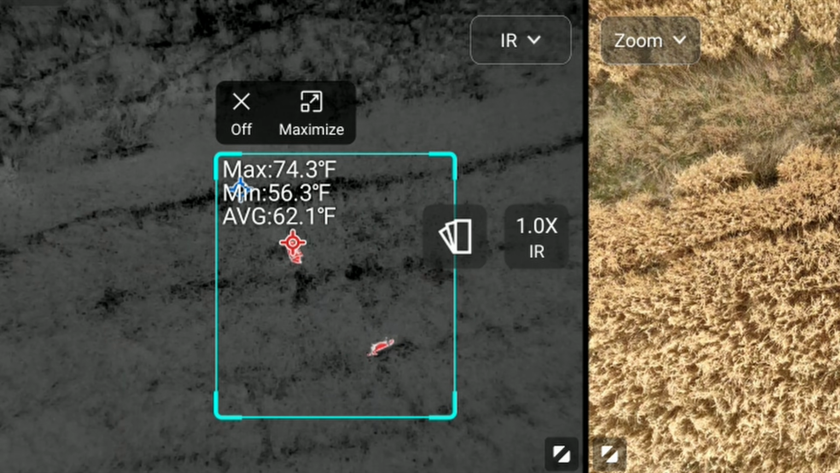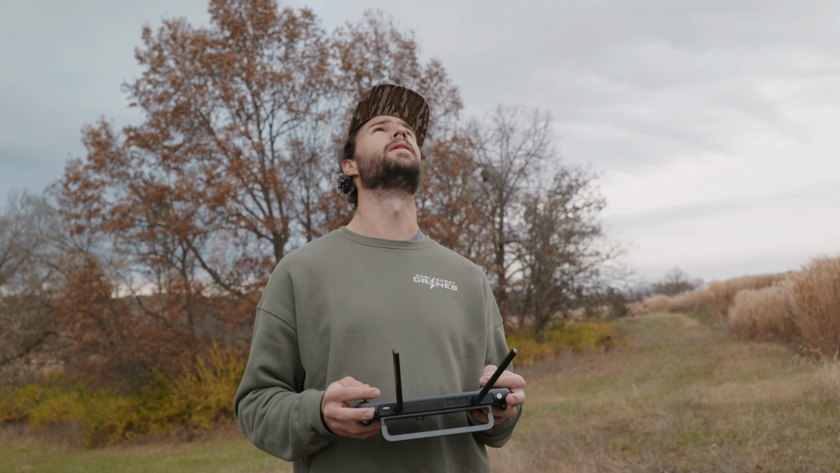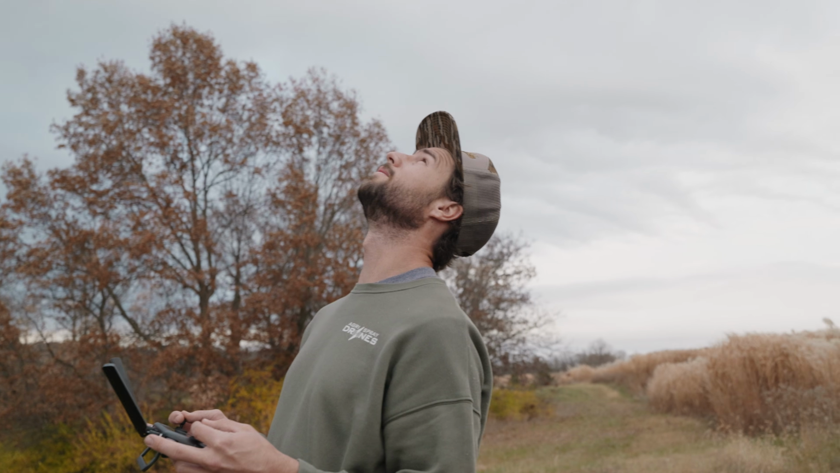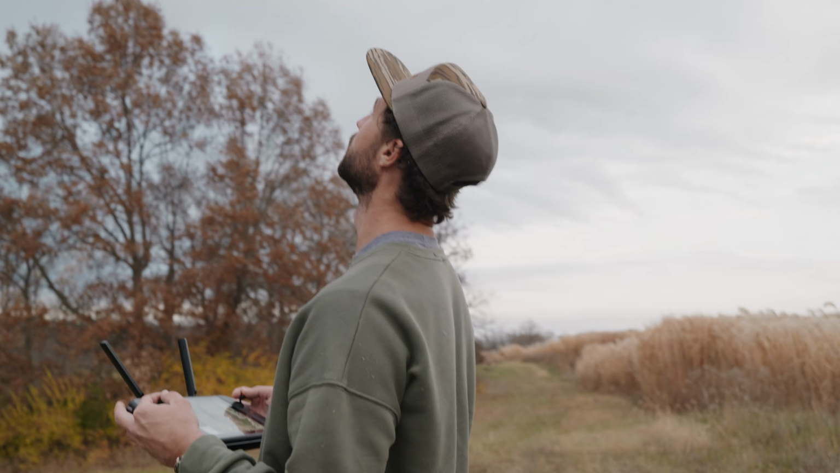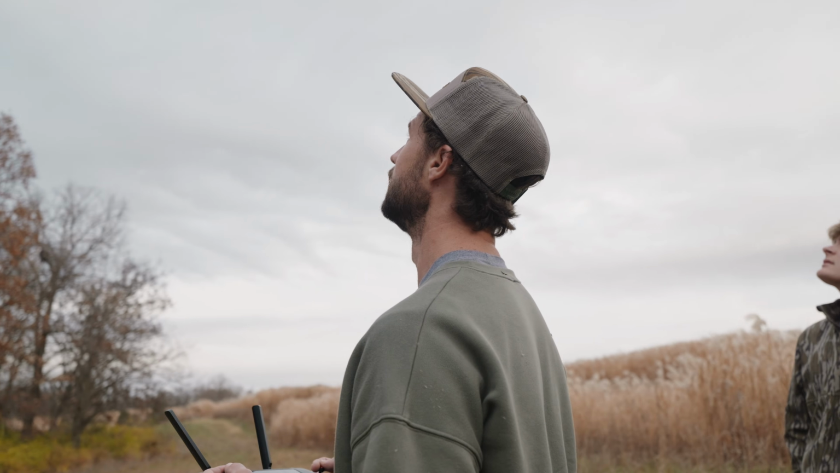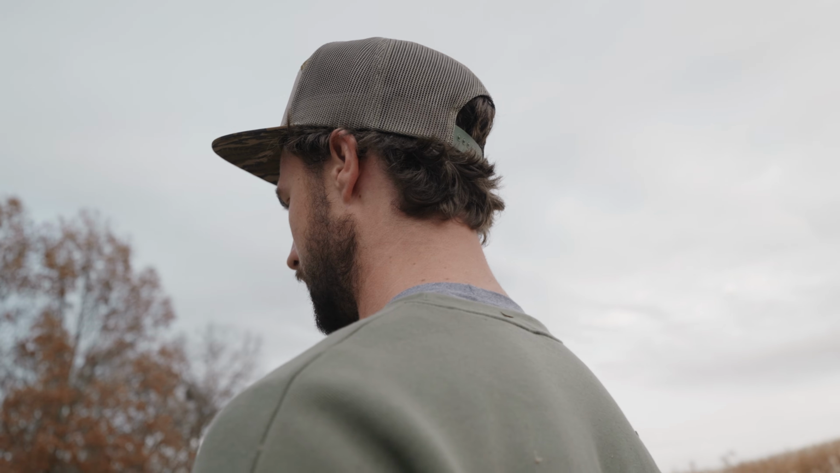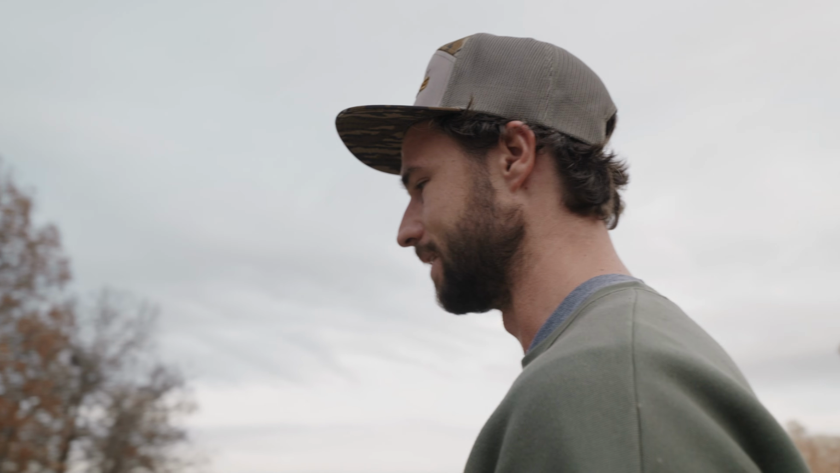Okay, we just flew for, I don't know, probably 25 minutes, something like that, would you say? Around there, on one battery. So even though it says 40 minutes of flight time, that's hovering in ideal conditions with no wind. Real time, it's pretty windy. We've been flying fast, hovering, stopping and going, pretty intensive flight, and we're still getting, I'm just going to guess, 25 minutes of flight time, real world. So you can get a lot done in that time.